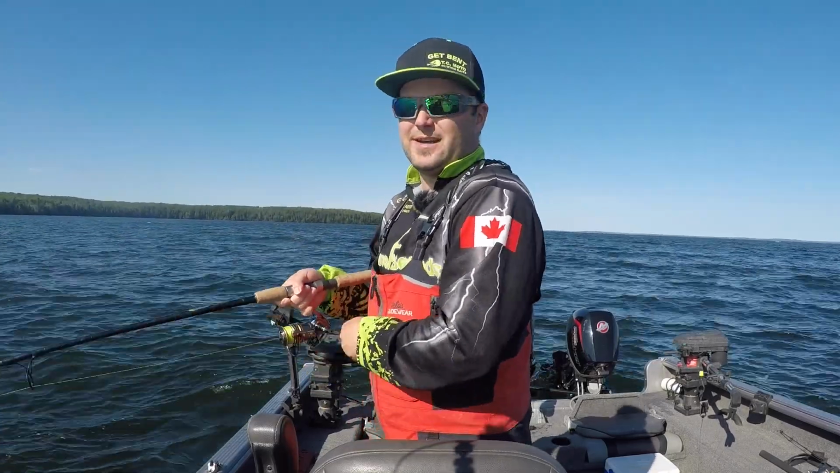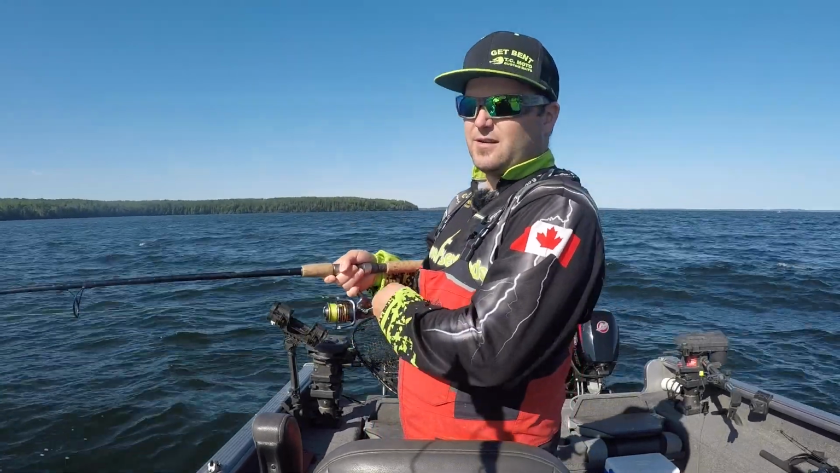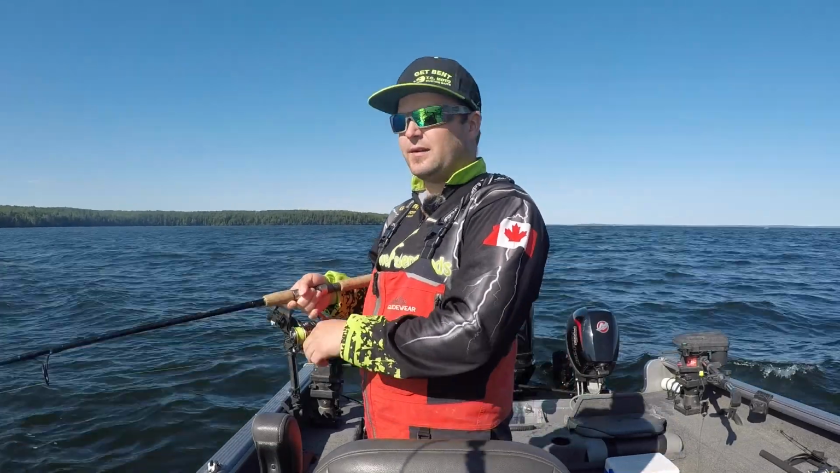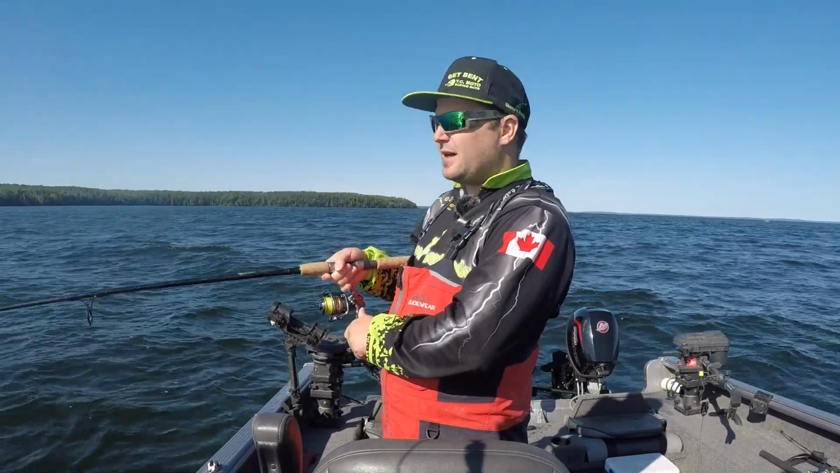Got that one dropping down. The line stopped going to the bottom, so I reeled up, set the hook into him. It's always a good idea to pay attention to your line when you're dropping down. If you know you're not on bottom yet and your line stops like that, chances are a fish picked it up on the way down.